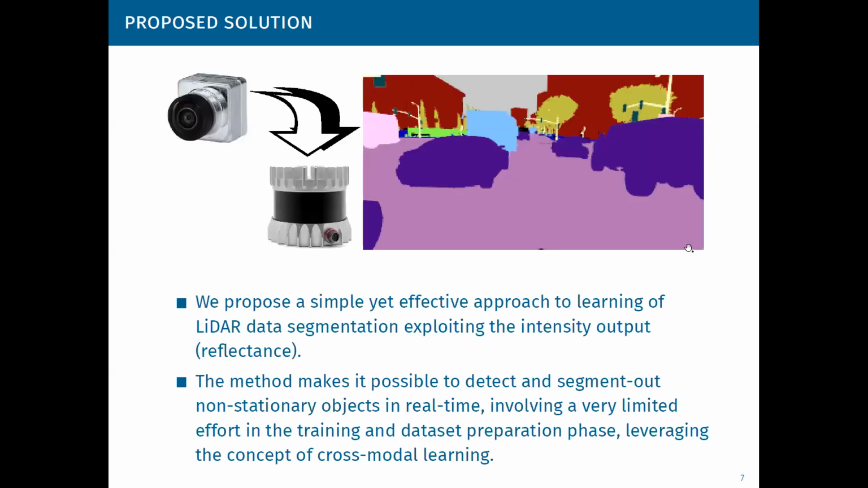So in this context, we propose a simple yet effective approach to supervised learning of LiDAR data segmentation and also unsupervised segmentation. In both, we exploit the intensity output, also called reflectance, that is available in many of our 3D laser scanners, if not all of them.